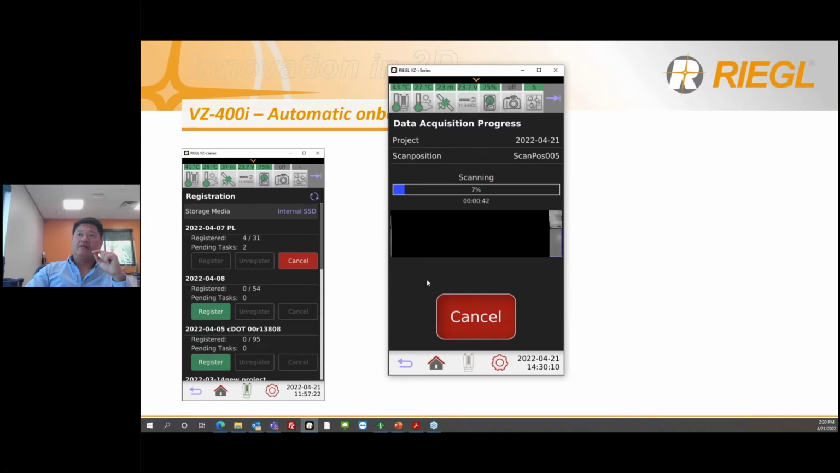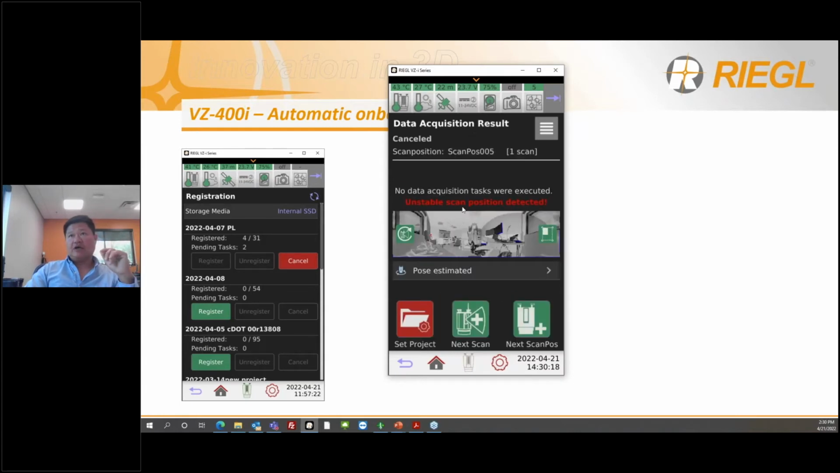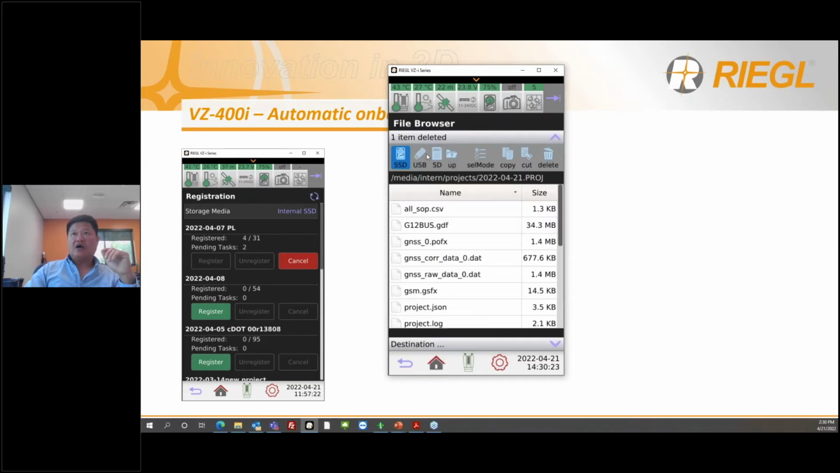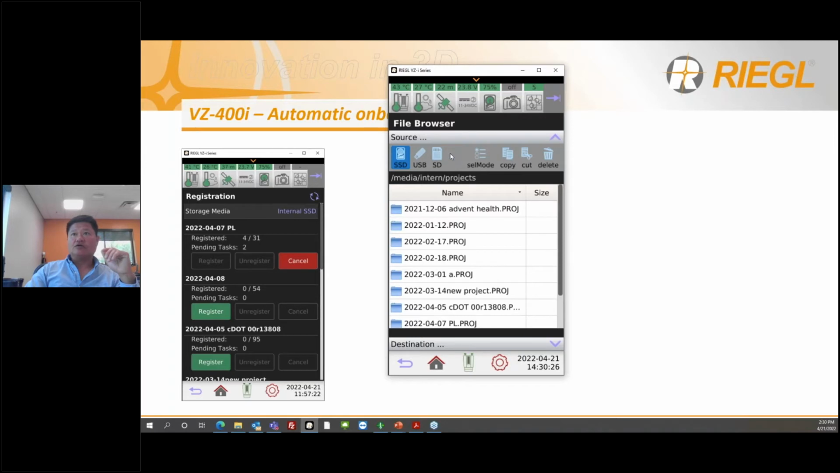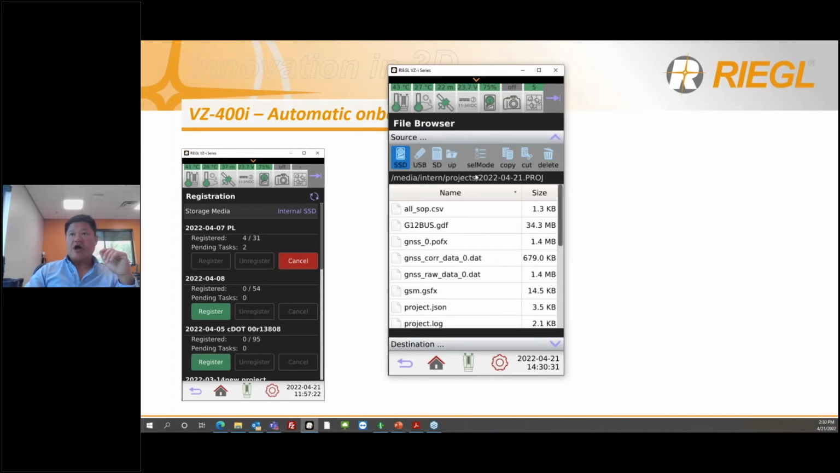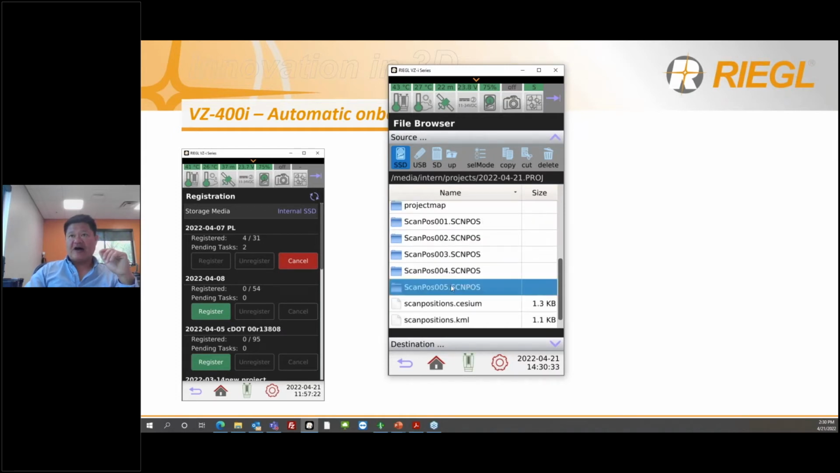I'm going to show you that one more time. For example, if you happen to cancel a scan like I'm doing right now, you want to go into the home, go to files, and then go to your project, which is right here. Double click in it, find that scan position, which is 5, and click delete, yes.